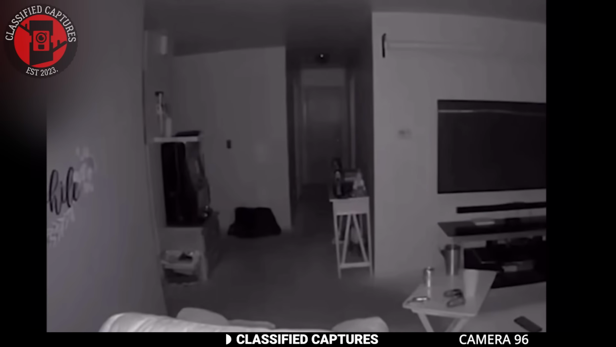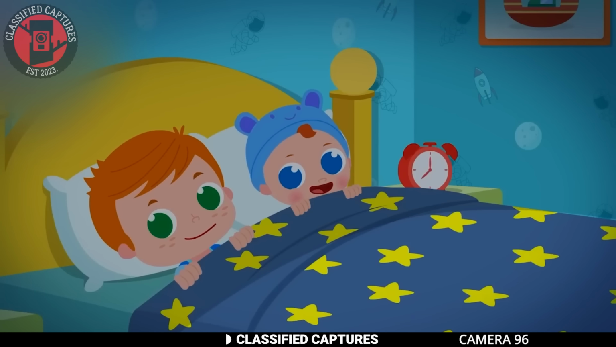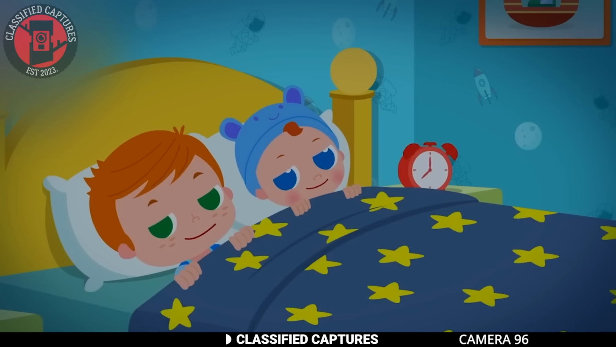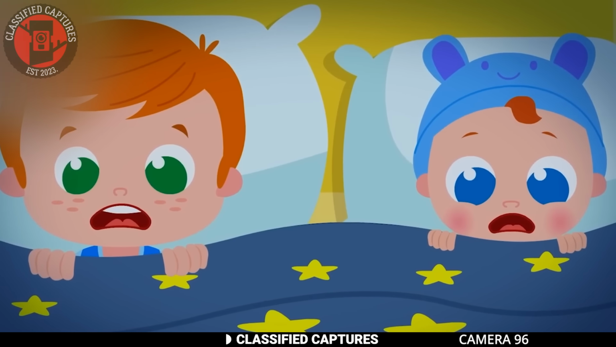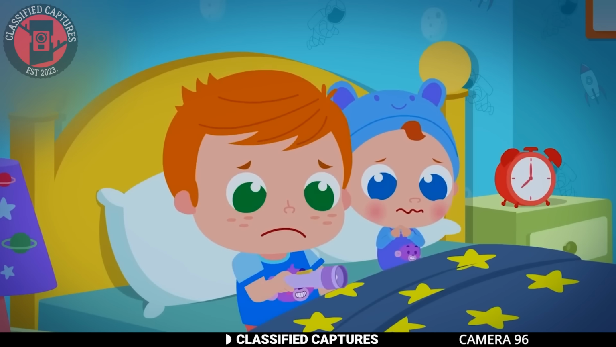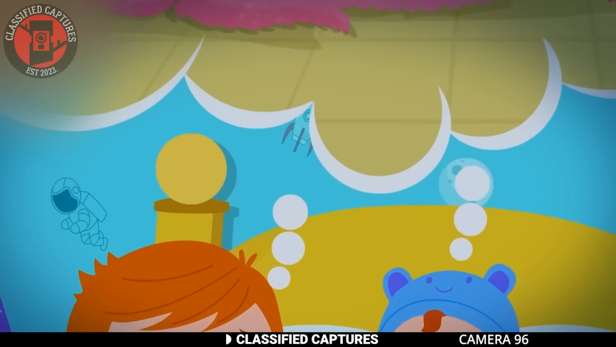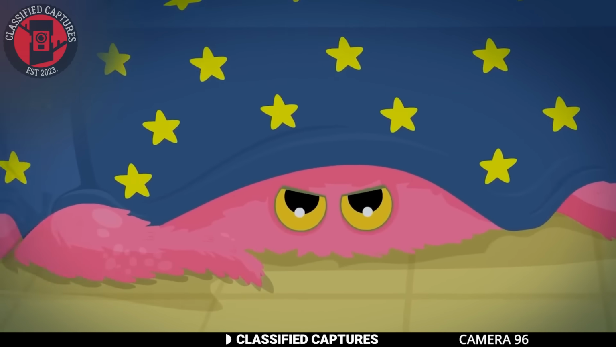A couple had recently installed a security camera in their child's room due to their little one's unusual nighttime behavior. Their child had been crying and refusing to sleep at night, insisting that there was a monster lurking under the bed. Initially, the parents interpreted this as just a common childhood fear of the dark, believing that most kids go through a phase where they imagine monsters hiding in the shadows or the closets.